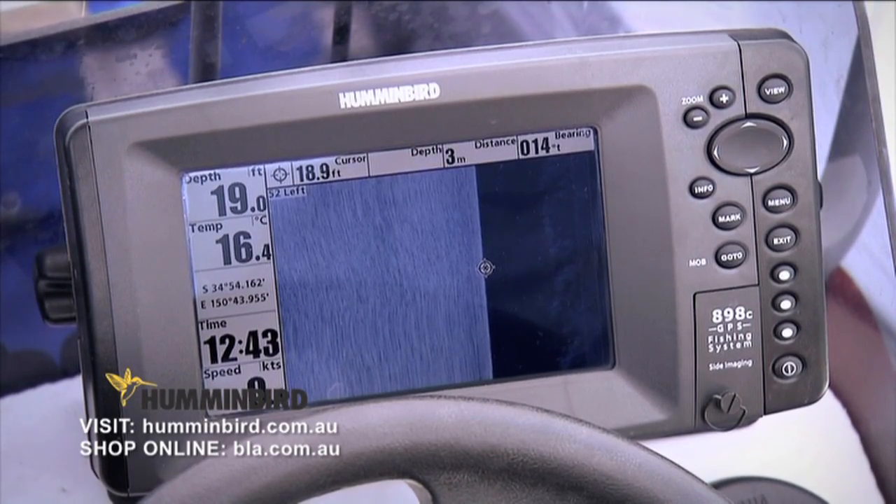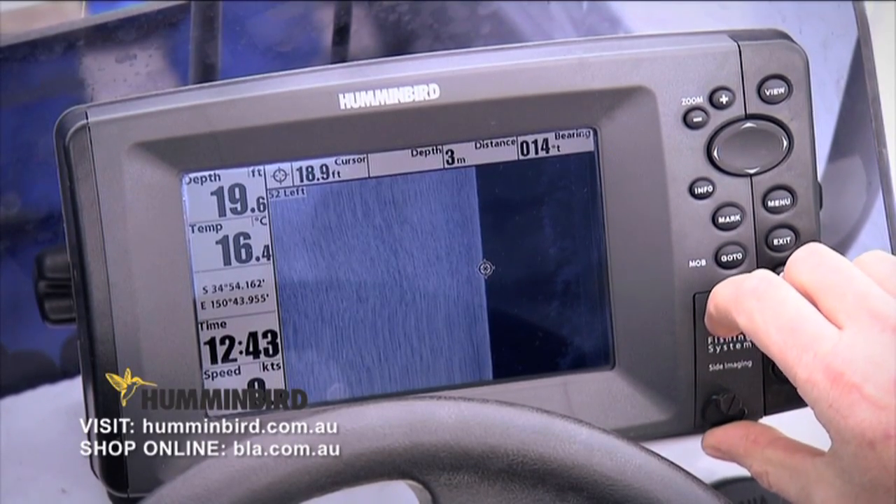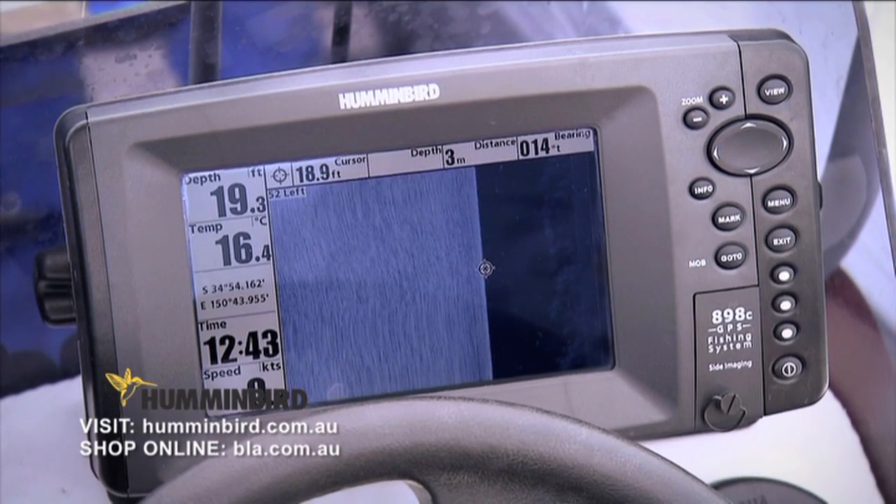That's a great feature. And the other thing we've just done there too, because we've got a blank SD card in there as well, we've actually saved that as a screenshot onto that SD card. So you can go back at the end of the day and have a look at those images you've taken. Exactly right, and you can tell your wife that there were actually fish here and that you did catch them.